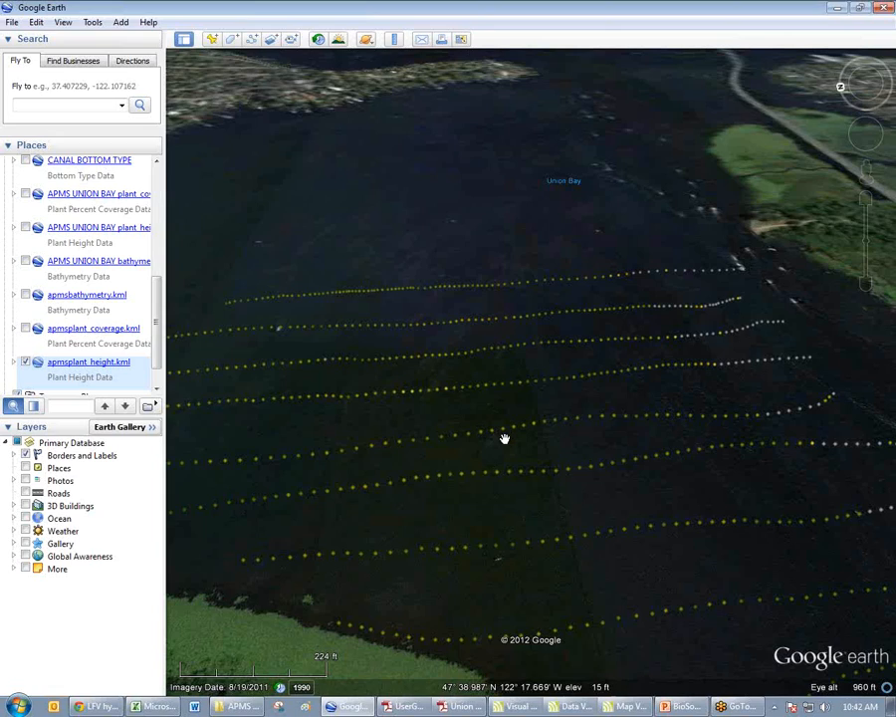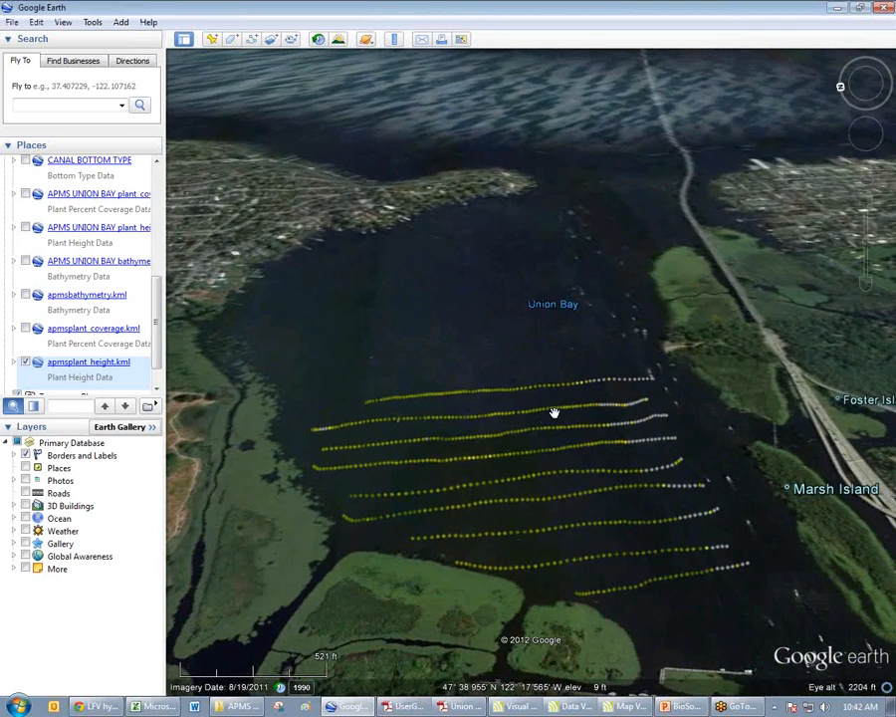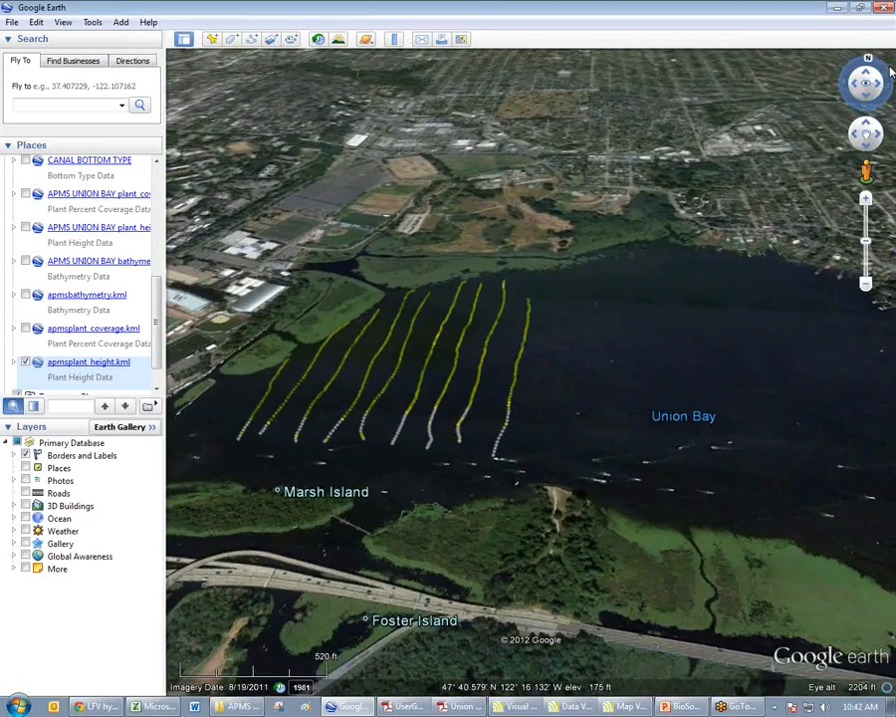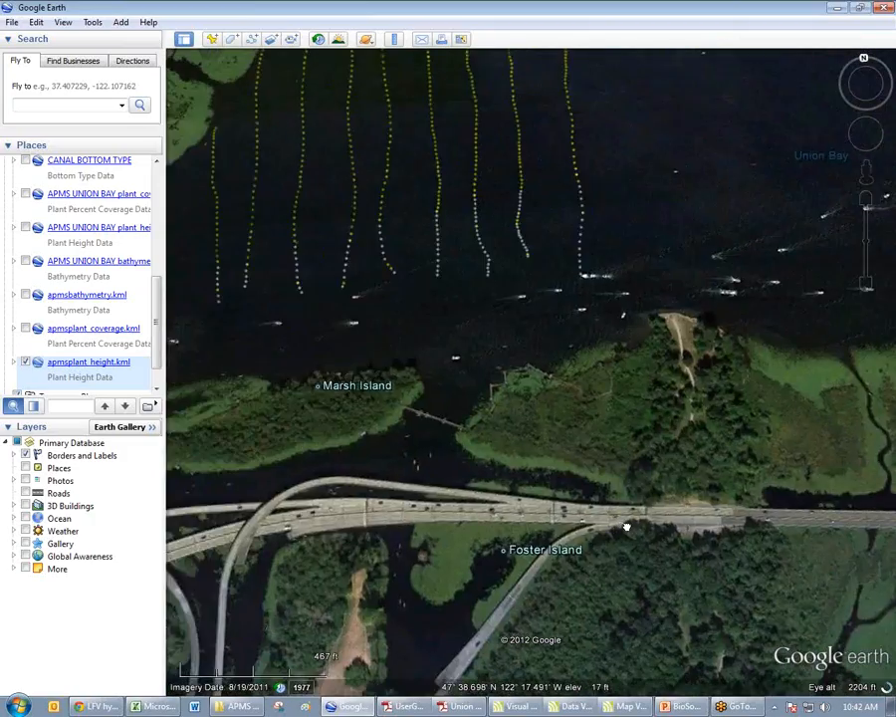So using this Google Earth, which is free software, you can see that I can generate these results that are very readily interpreted by pretty much anyone, and much more interesting than a spreadsheet.